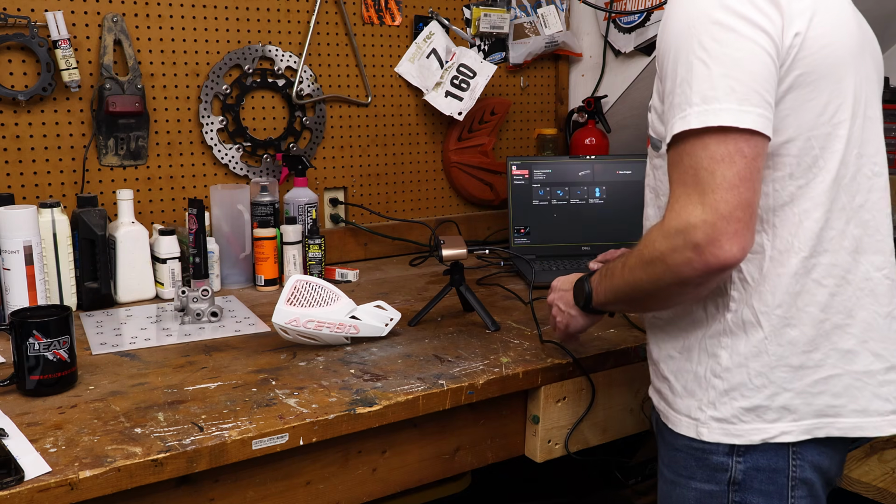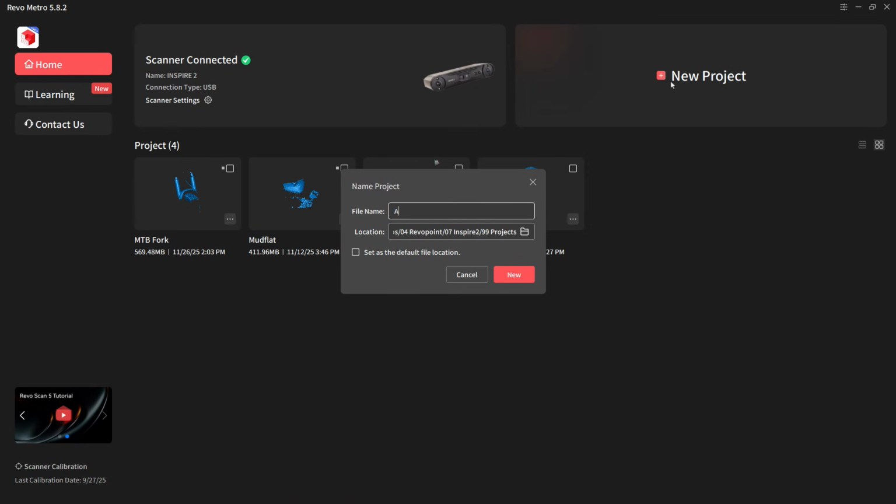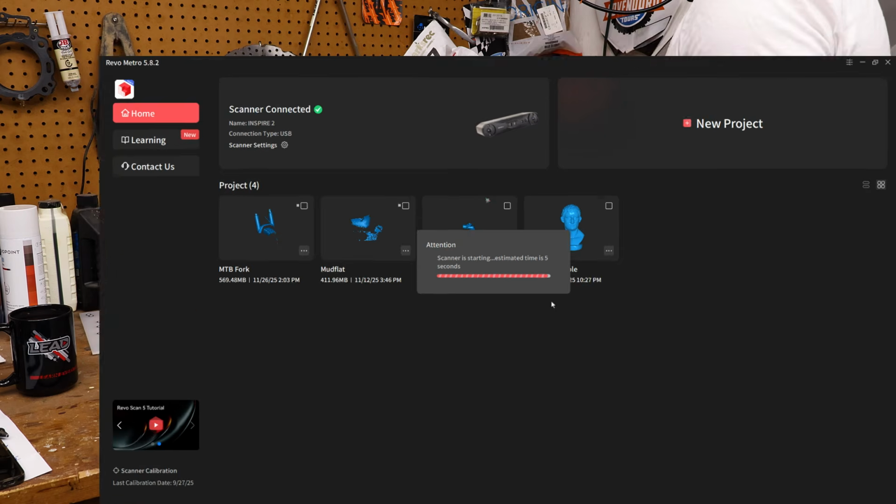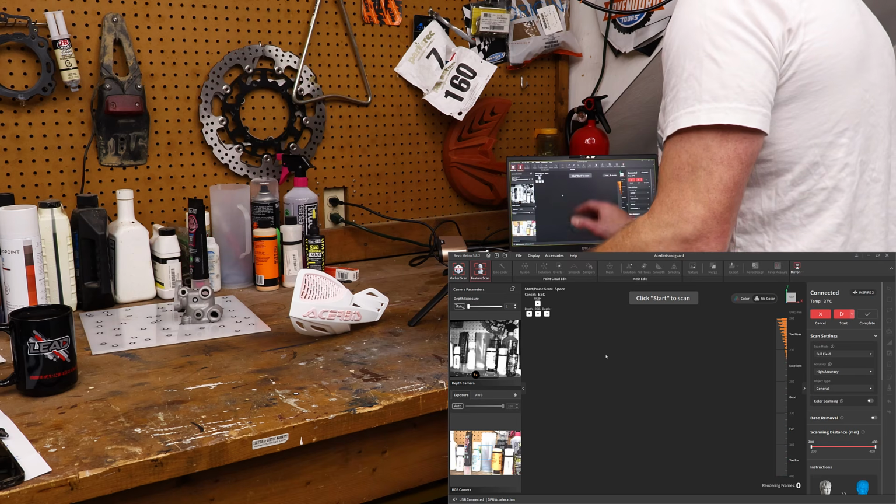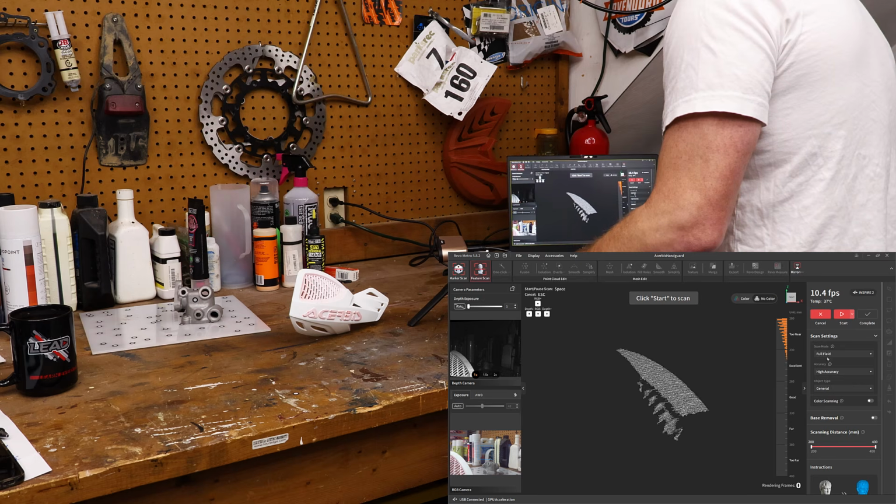And so the first part of this is to start a new project. So I'm gonna call this my Acerbis handguard. And when the scanning process is starting, I'm gonna go ahead and move this a little bit here so we can get a good idea. When the scan process is starting, there's a couple of things that we want to be aware of. The first thing is going to be our settings.